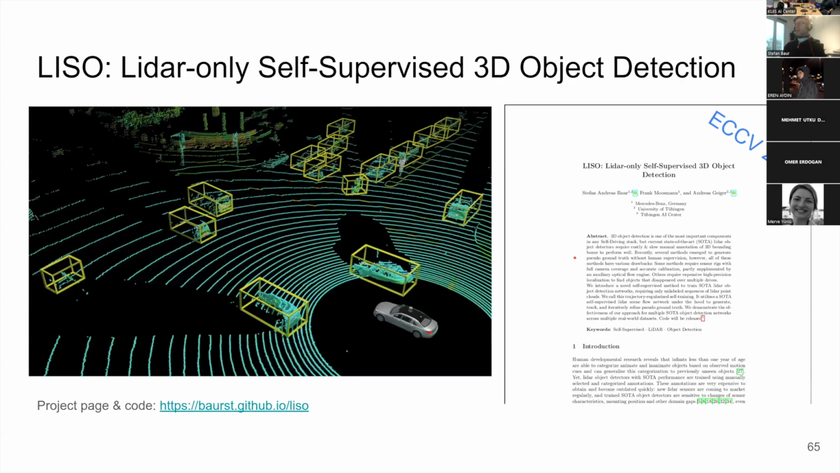And now a little bit of a shift. How can we use this self-supervised LiDAR scene flow that we have now to do self-supervised 3D object detection? This is a paper that we had at ECCV 2024, so very recently.